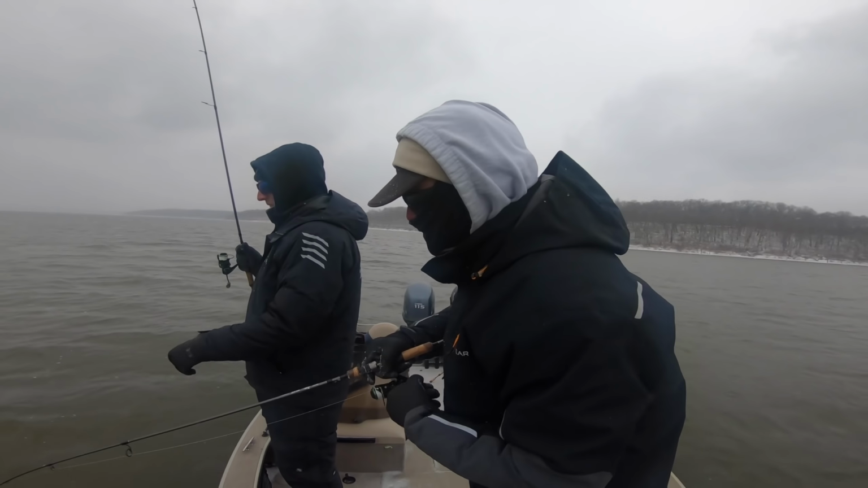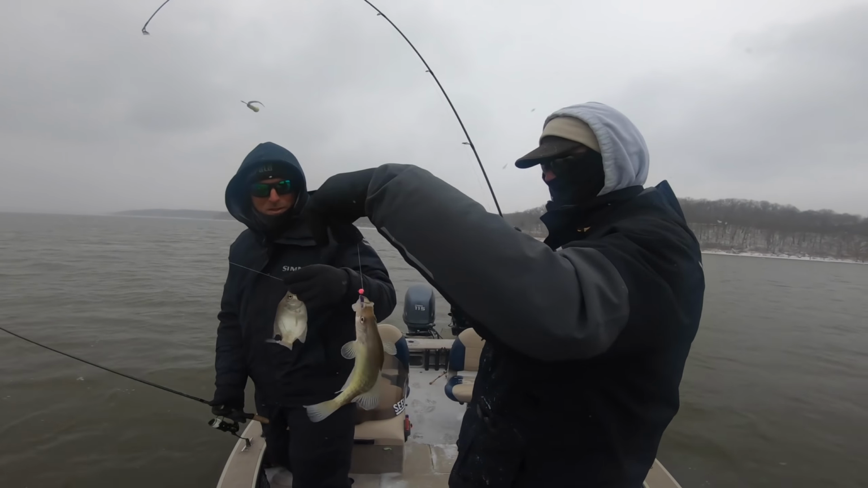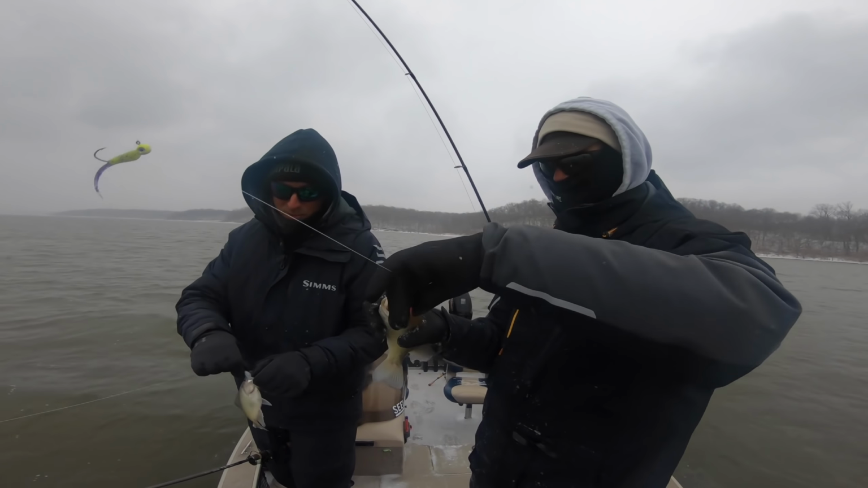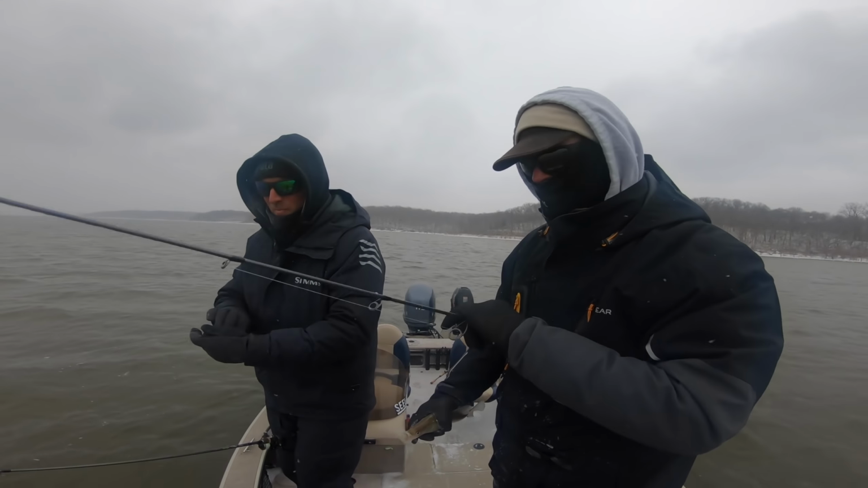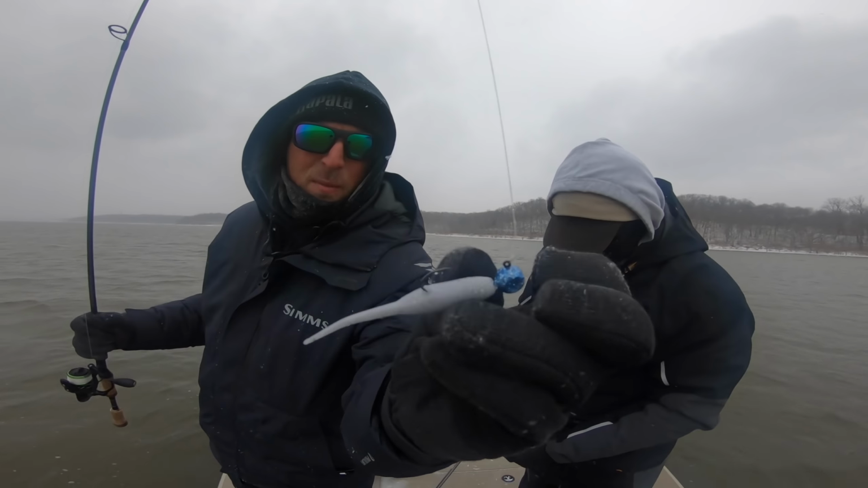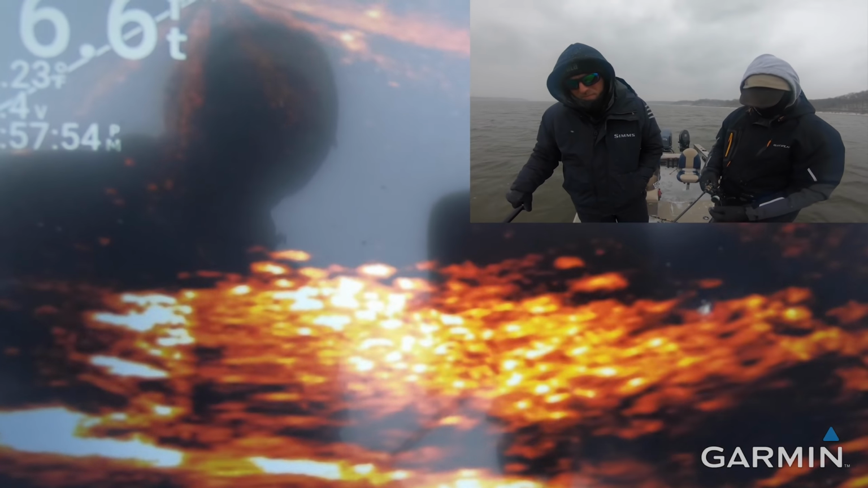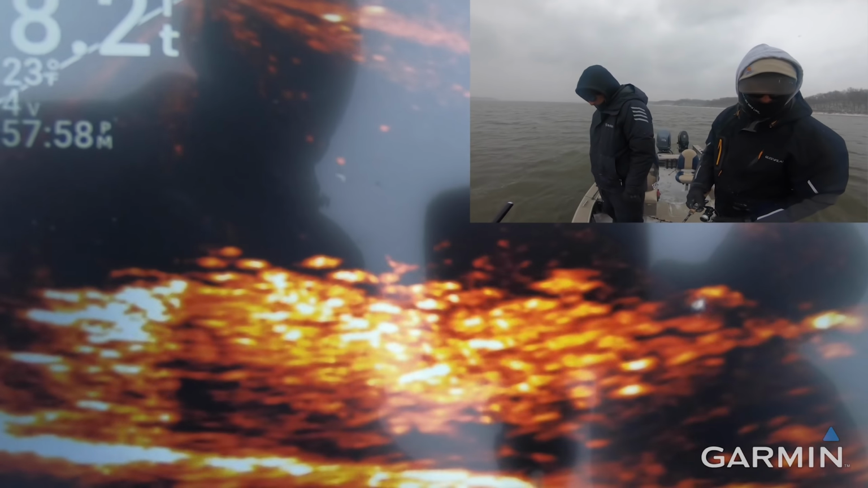Doubles, let's go. At least yours is the keeper. I put on the 2 3/4 inch battle shad to catch a bigger one, and all I did was catch the smaller one. Yeah, that's the 2.75 inch battle shad that Swingman Bait Co. makes on a 1/4 ounce jig from Bam's Jig. I really like that. Just natural. All right. That's where we want it? Yep.